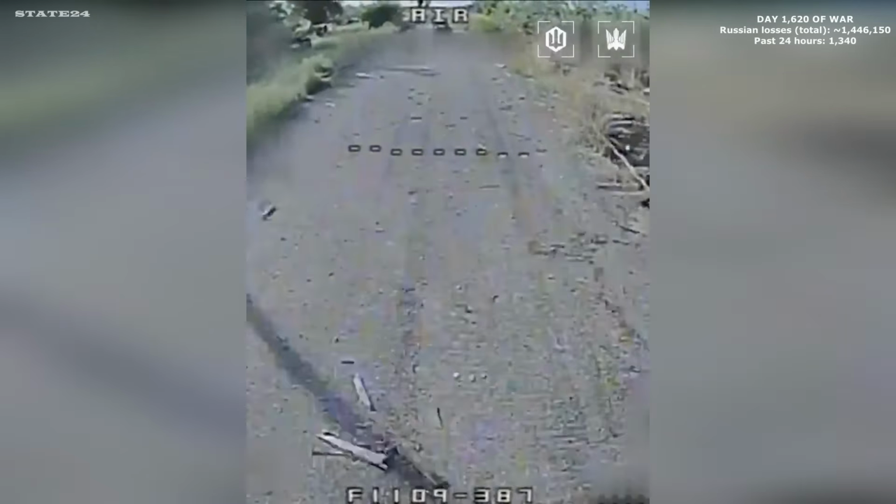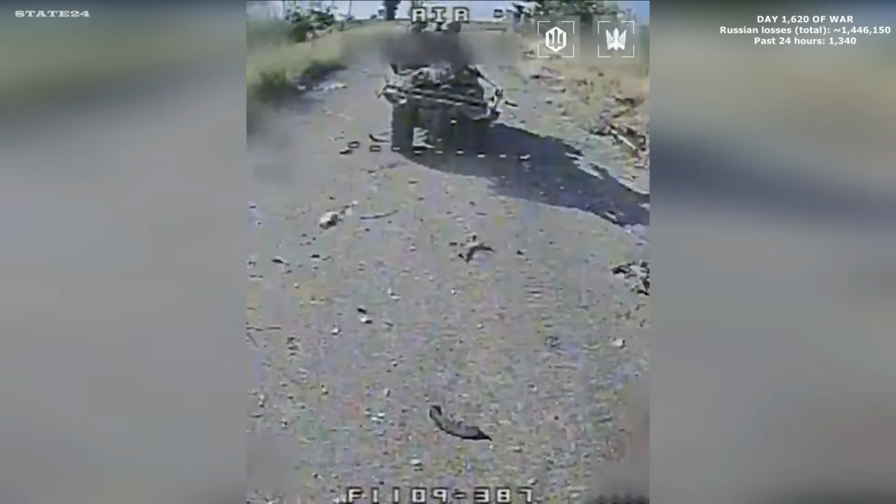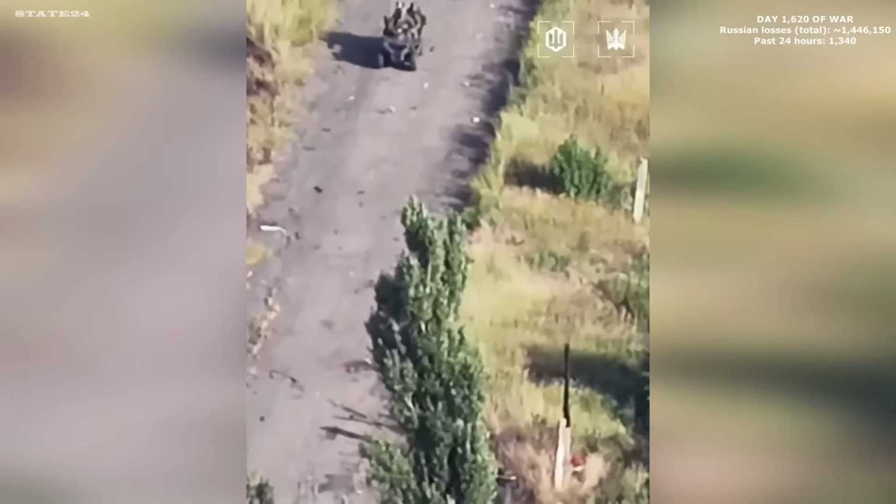The drone launches and closes in from behind. None of the 3 look back. The gap narrows steadily along the road. The drone reaches them before they make it any further.